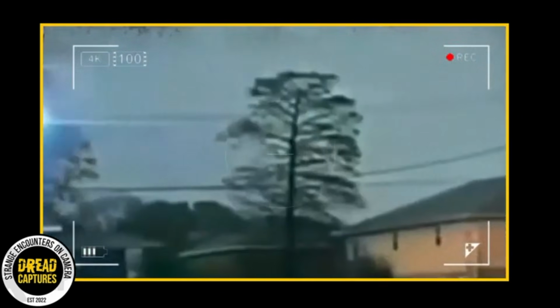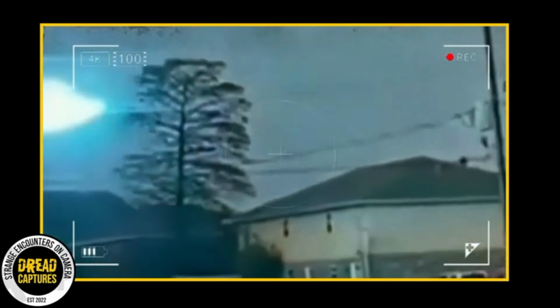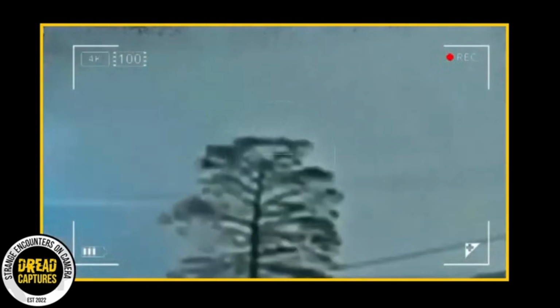This video really is crazy. These high voltage power lines are sparking like mad. Captured in a Florida neighborhood, the video shows what happens when two power lines touch by accident. Look at the way it sparks, then zips down the entire length of the lines. Happens over and over. Oh my God!